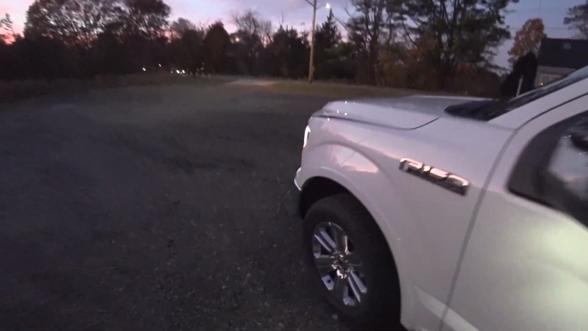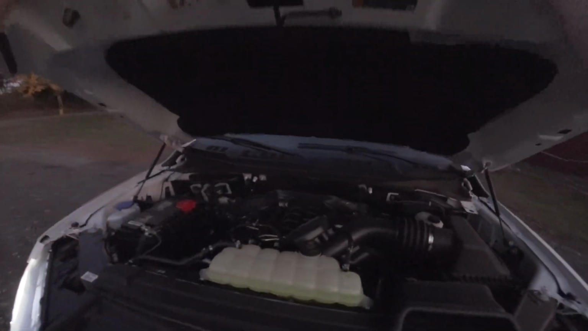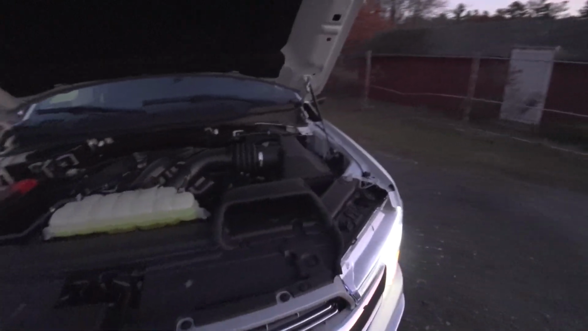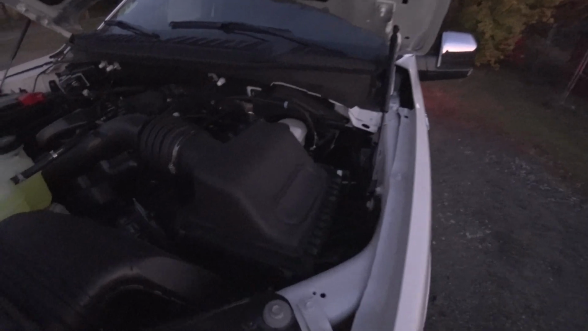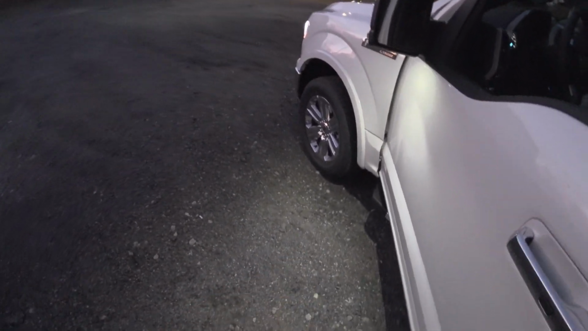Pop the hood, to reveal that 5.0. There's your air intake. Let's take this thing out for a drive. I do love when you open the door, you get a puddle light.